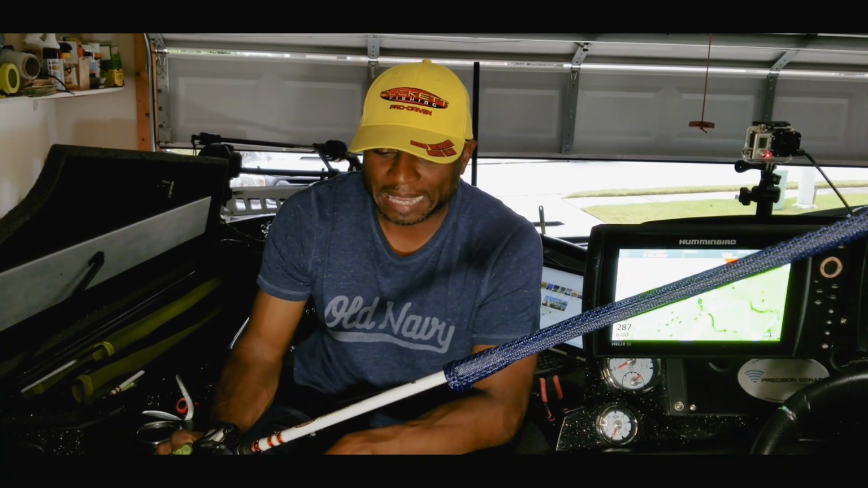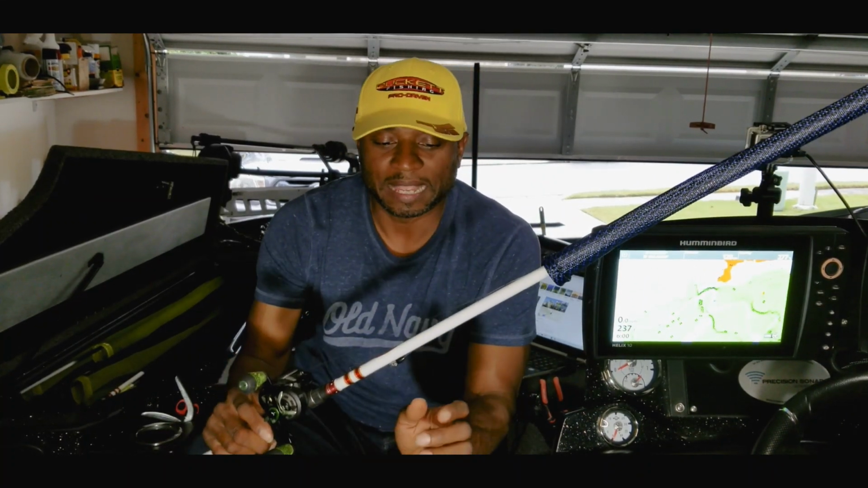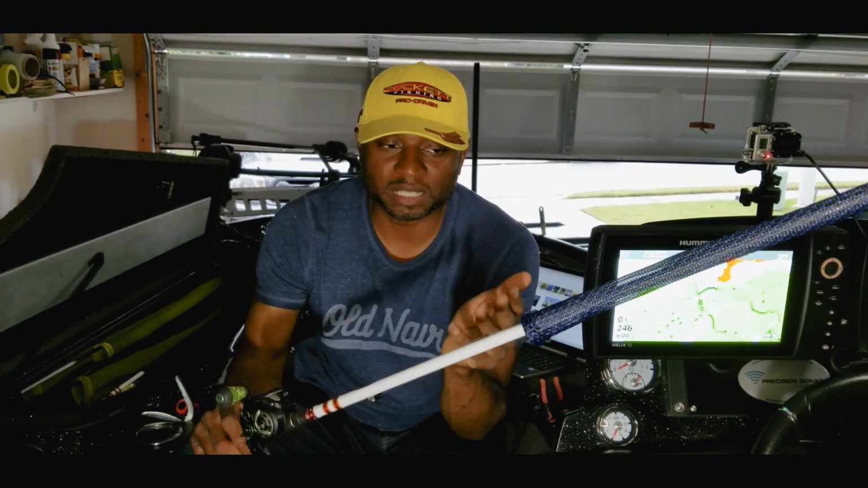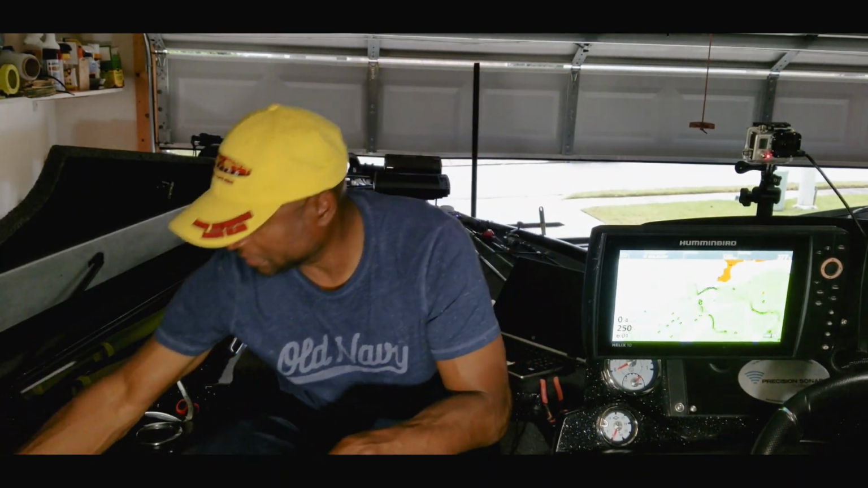This is going to be a drop shot setup, but I'm going to fish this on a casting rod and target those fish to where I'll have my bait just above that grass, and the fish will be able to come up and get that. I'll try that out. I haven't done that on this lake before, but I'm thinking that is something that should work out for me pretty good.